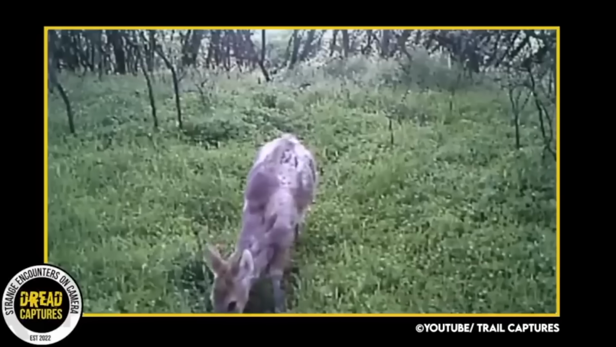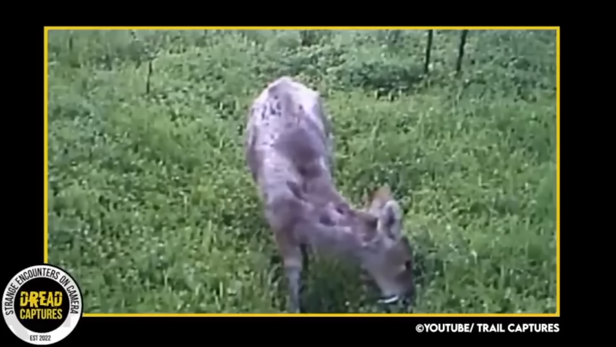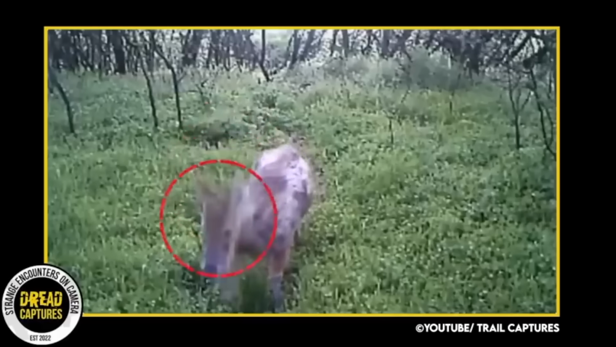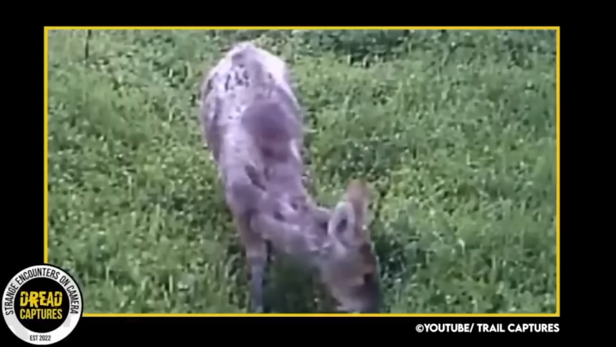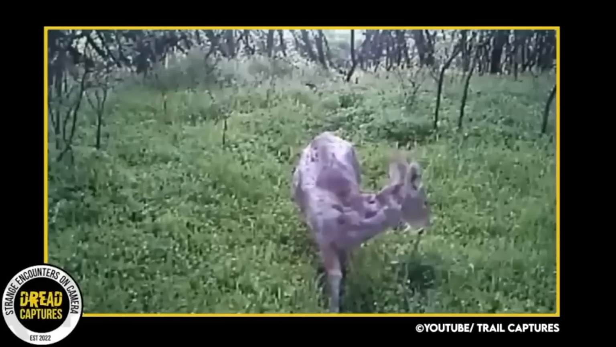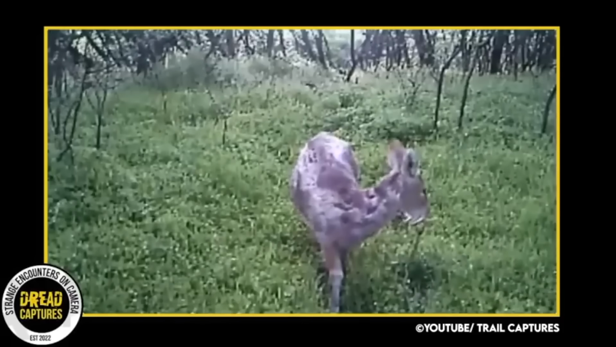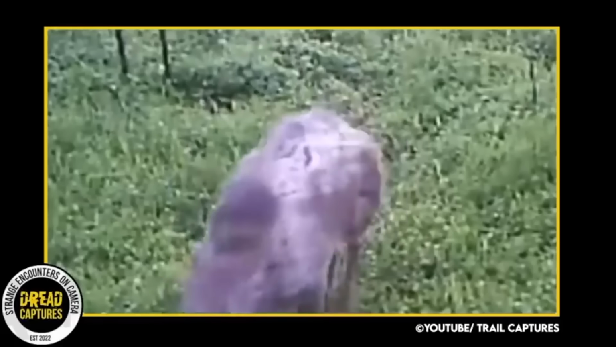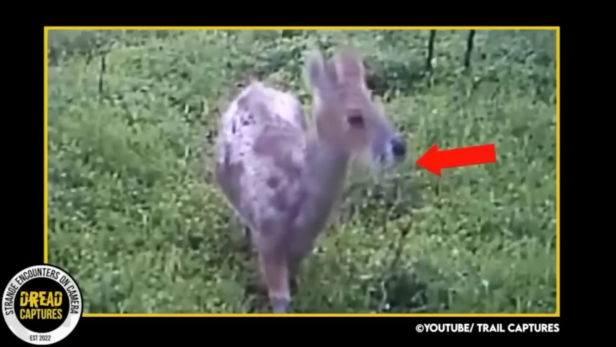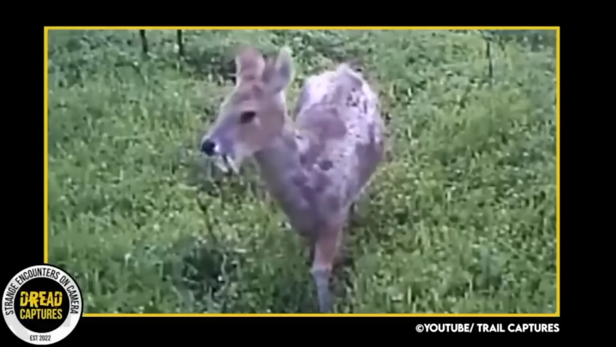A few months ago, we covered this animal at length. Well, we recently acquired footage of what is known to be the vampire deer. At first glance, this animal may look like an unlikely hybrid of a deer and a vampire due to its large protruding front teeth. Despite its intimidating appearance, this animal is in fact a perfectly healthy specimen of a species known as the Chinese water deer.